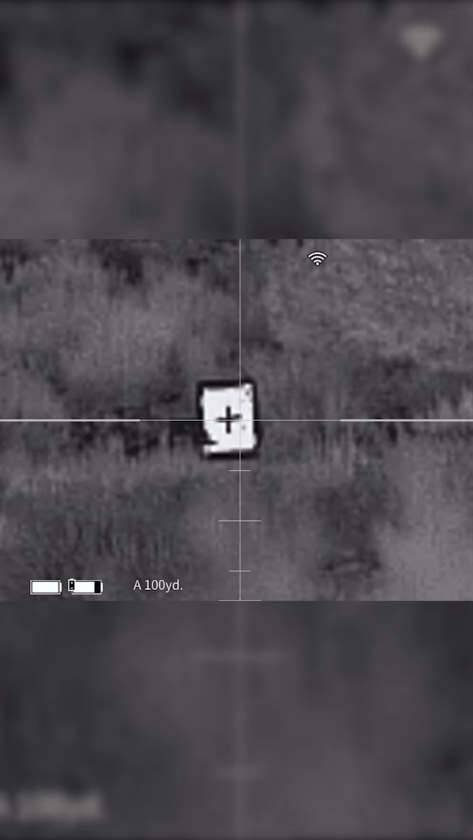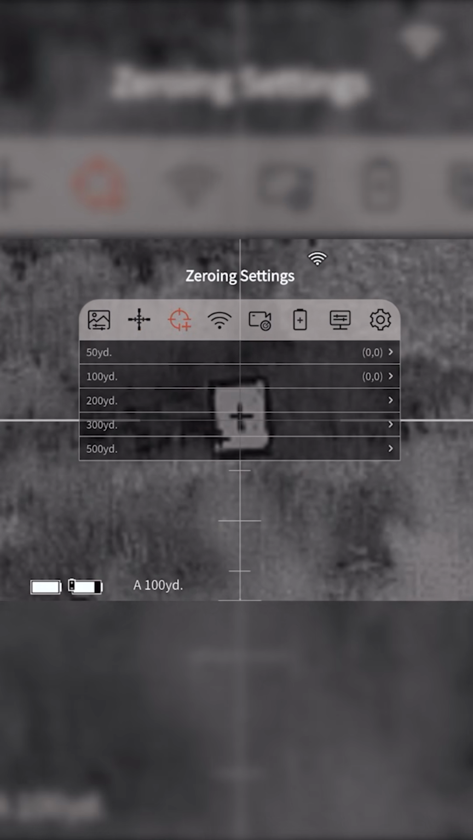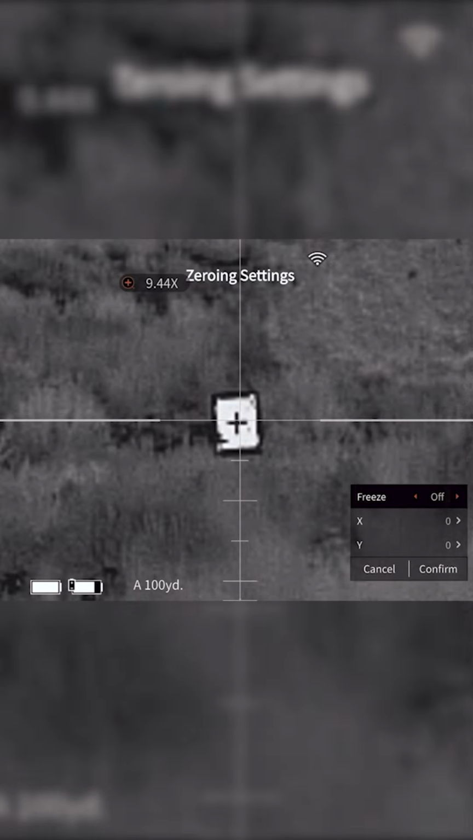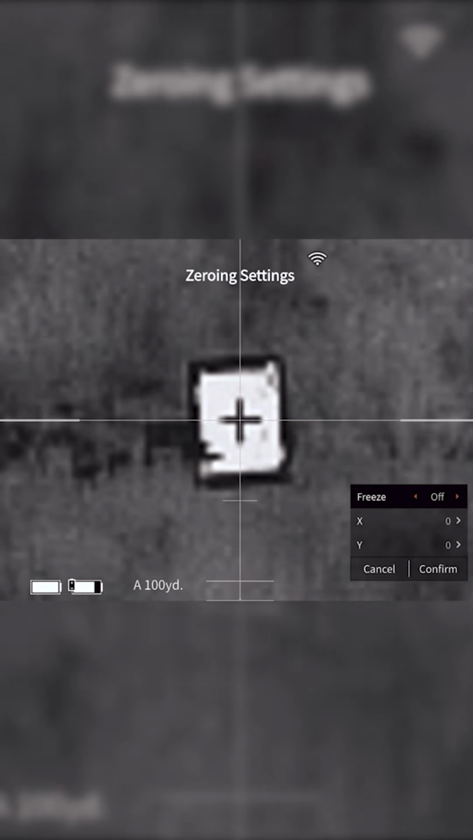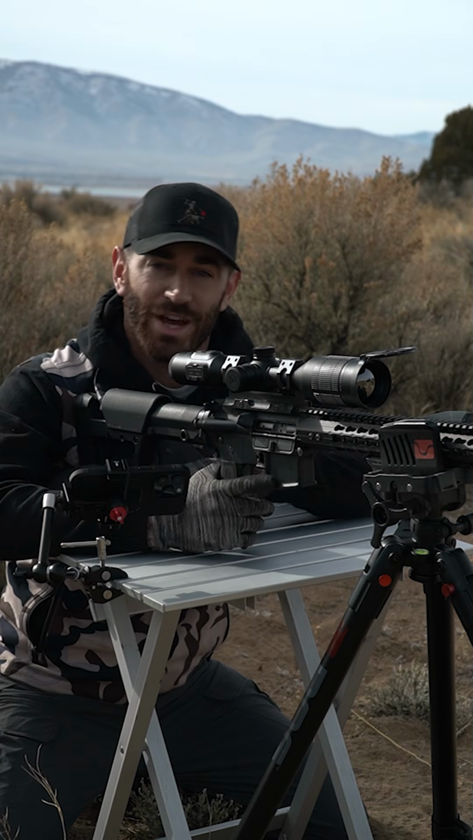Let's go ahead and bring up our main menu with the long press of the menu button, scroll over to zeroing settings, short press to select, scroll down to 100 yards, short press, and now here is the cool part. The reticle zoomed in, we can hold dead center on the target, and with that menu button, just give it a slight twist to freeze the image. Now we can move our X and Y axis, keeping in mind this will be moving the reticle, so we want to move it in the direction of the impact. Select confirm, and now that is your one-shot zero.